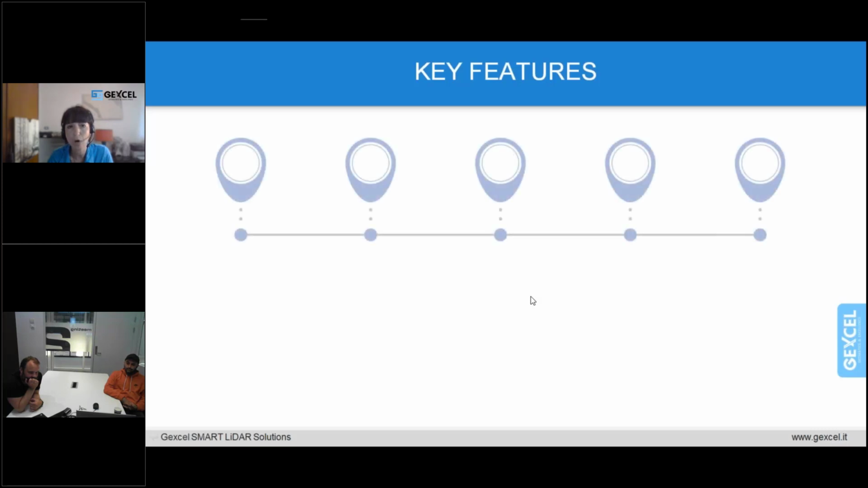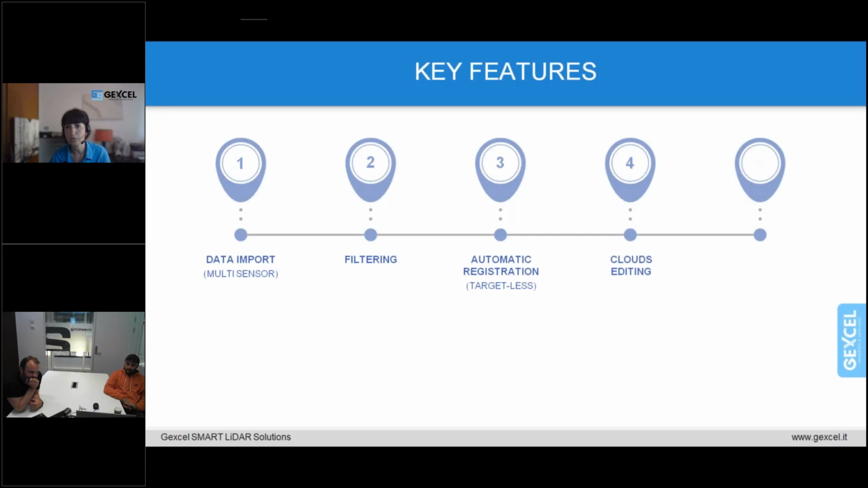The base module includes a smart automatic wizard to import, filter, and automatically register your scans without target, and then several cloud editing functions support the user in creating lightweight and cleverly organized 3D models.